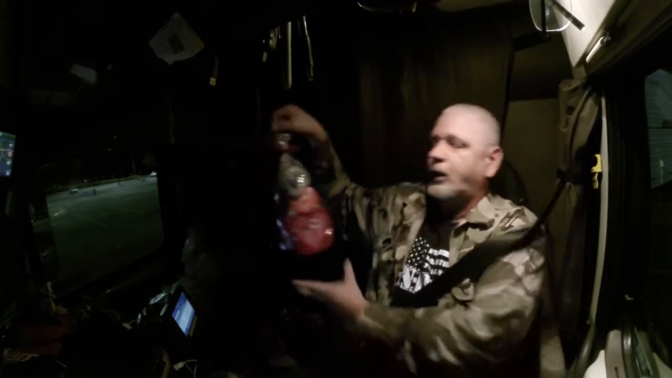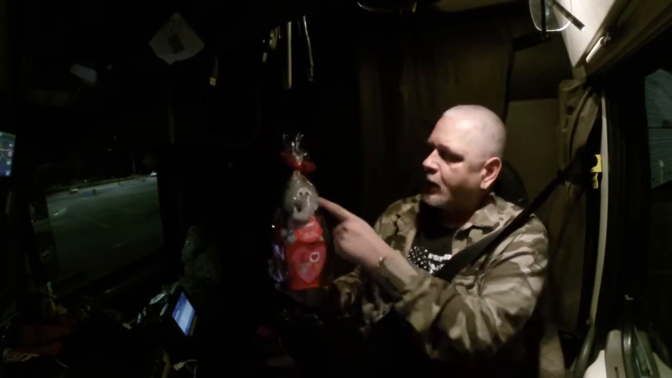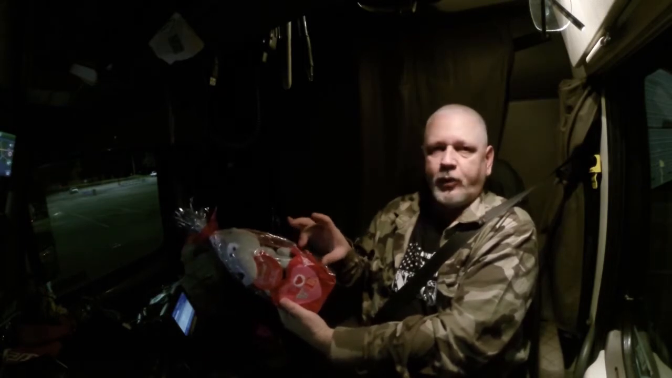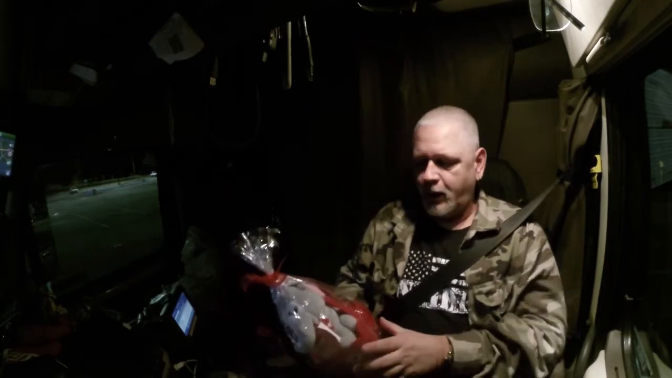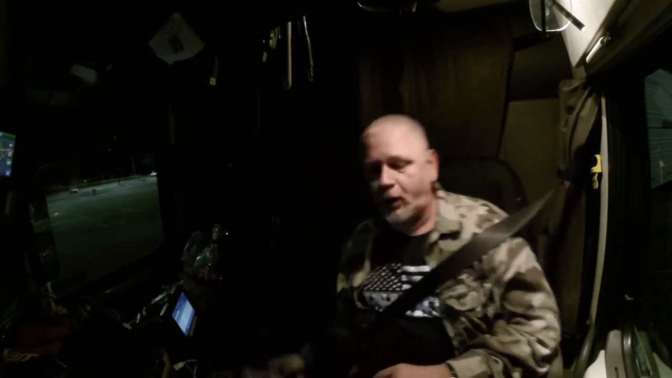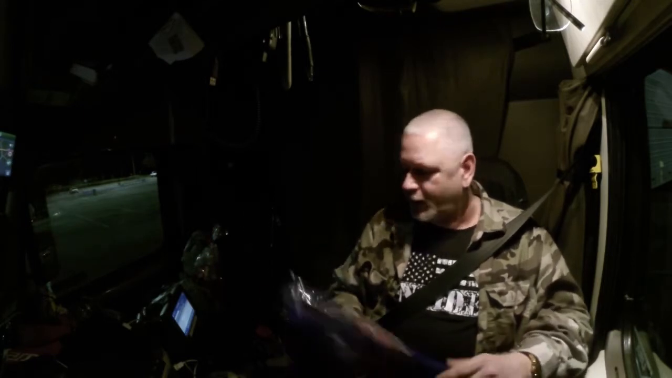So anyway, got Chris this little thing. It's a little felt bag, says love on it. Got a little stuffed elephant and a tiny little box of hard candies. But there's a big spacer thing sitting right under the elephant here. And I decided to do something. Chris loves Crunch bars. So I got the mini Crunch bars and I just filled it up with that. So hopefully she enjoys them.